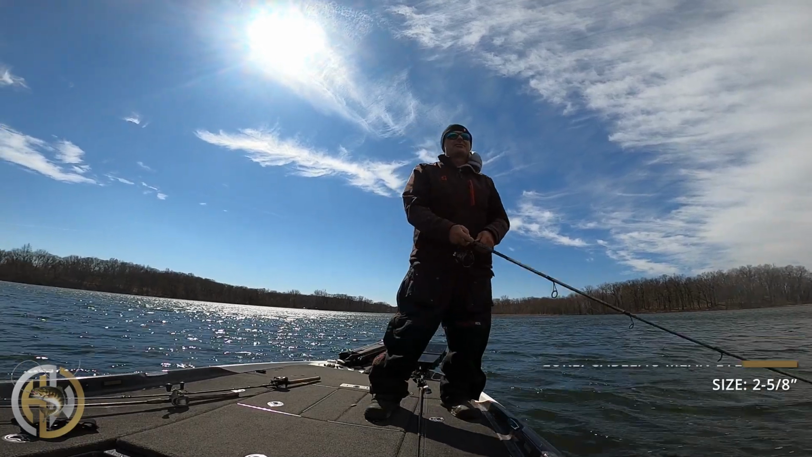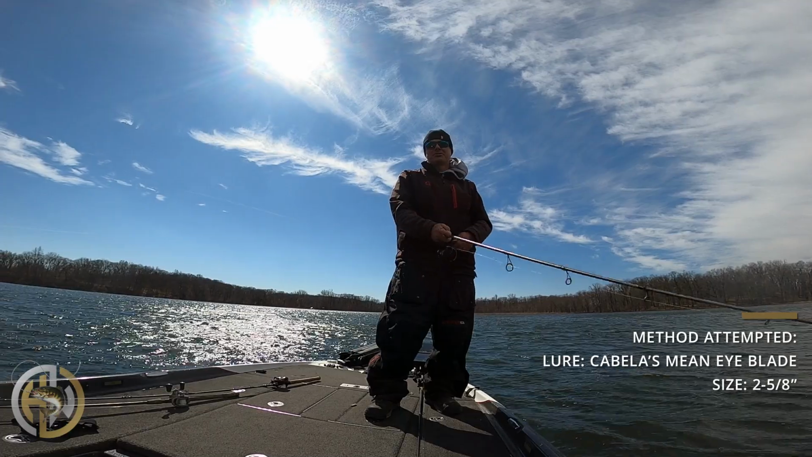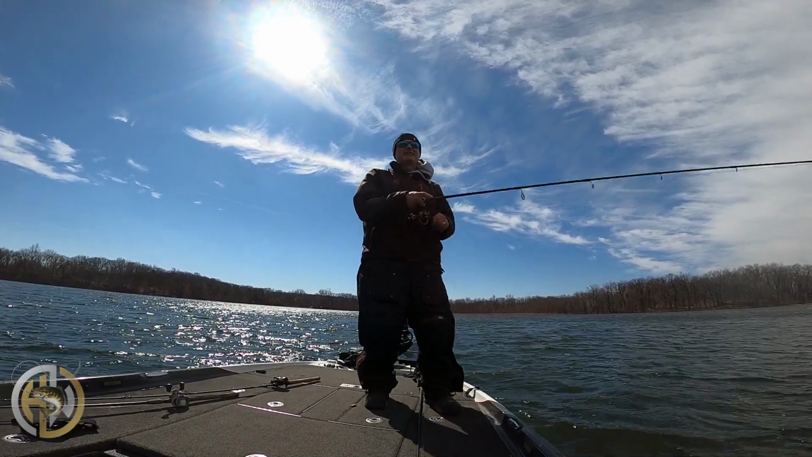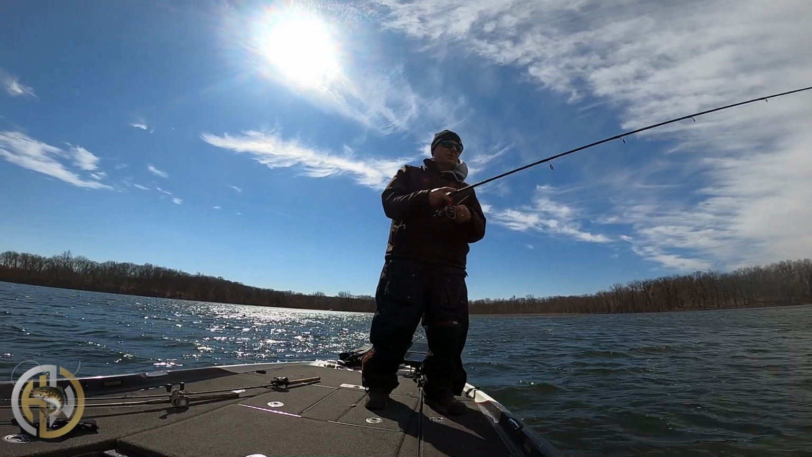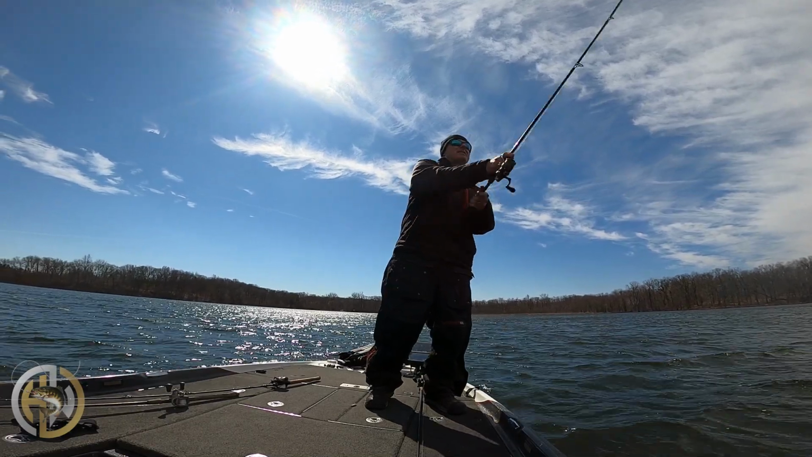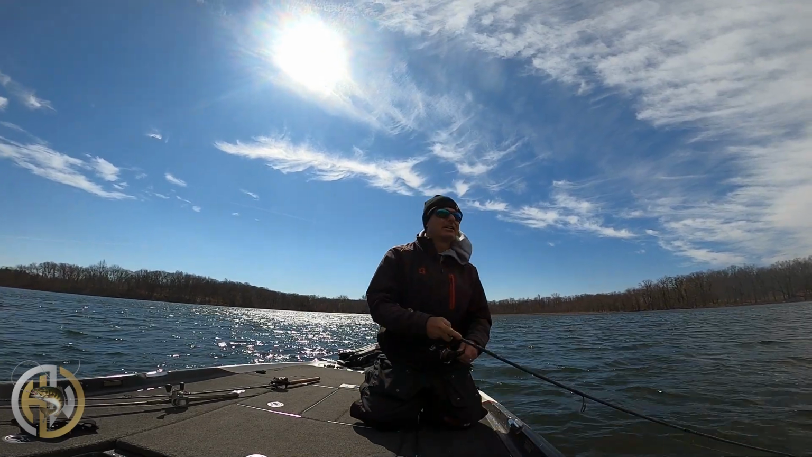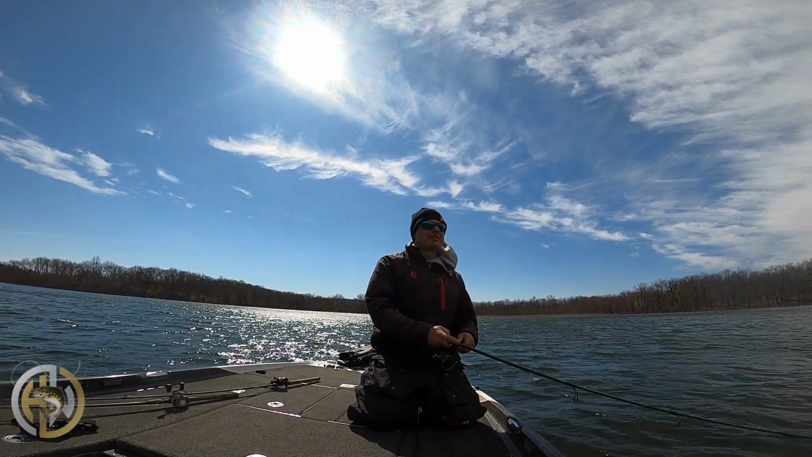I tried throwing a Silver Buddy, Cabela's version, but there's so much starry stonewort at the bottom of this lake, and everything's hovering over the top of it. I hope that wind's not messing it up too bad. It's pretty bad out here. But I can't throw the blade because it gets fouled up with the stonewort.